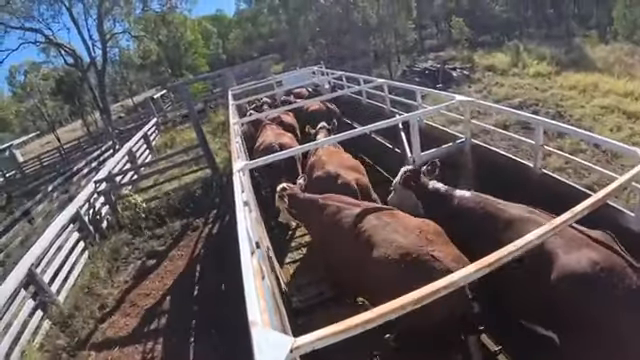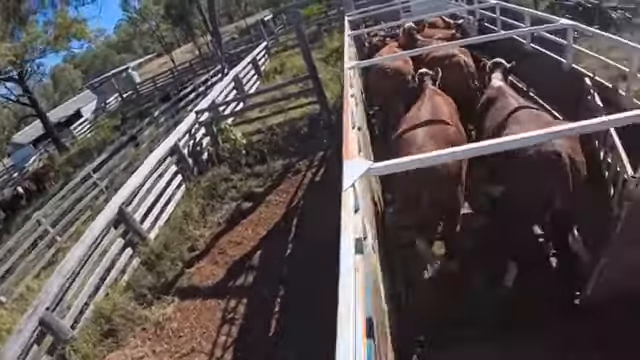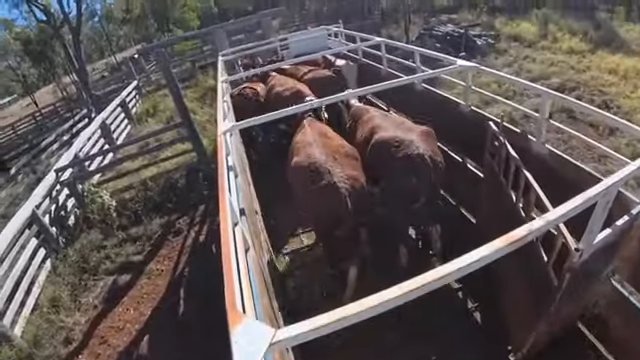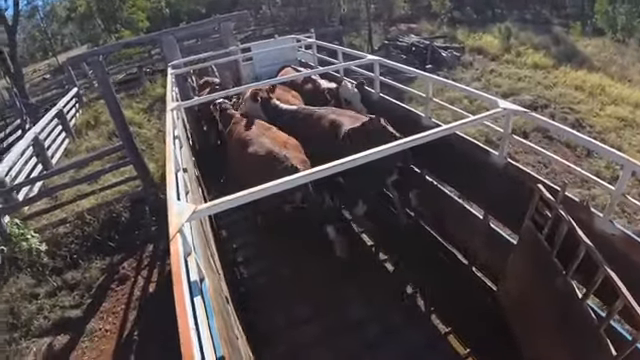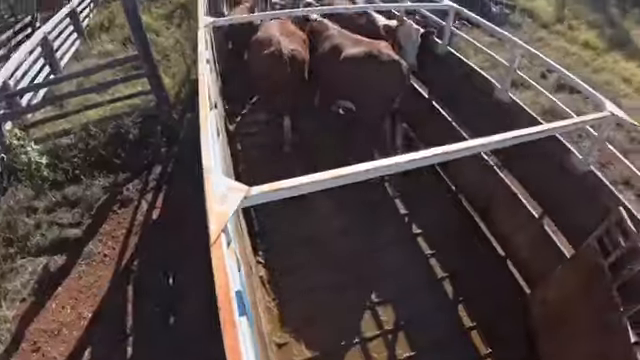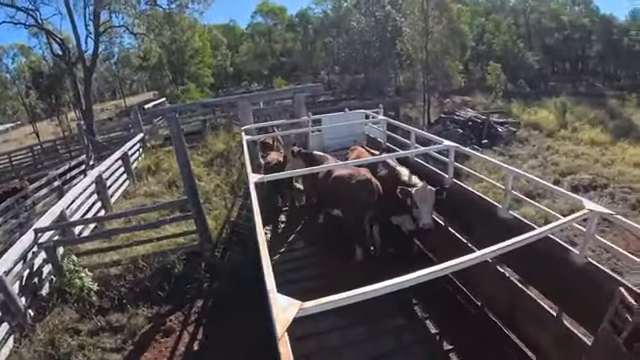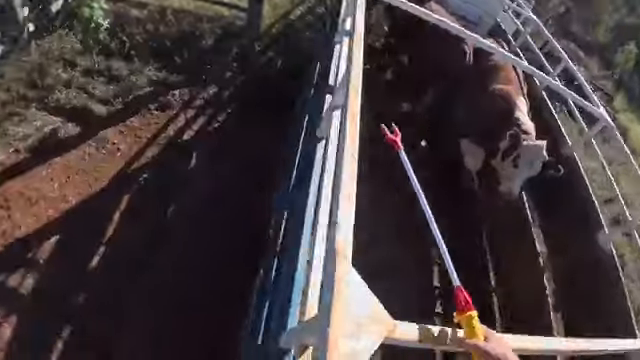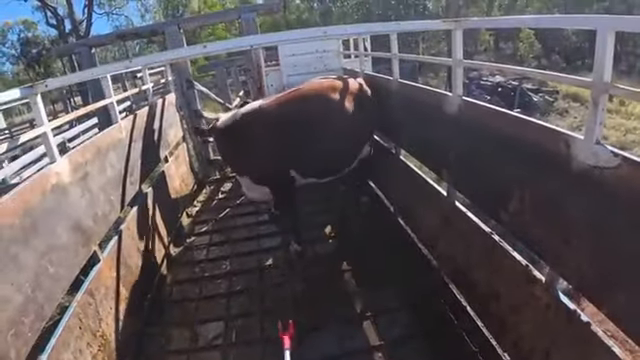Come on. They should all be going to have a calf soon. Hey! Turn around, quiet girl. Hey! Look, your mates have all gone.